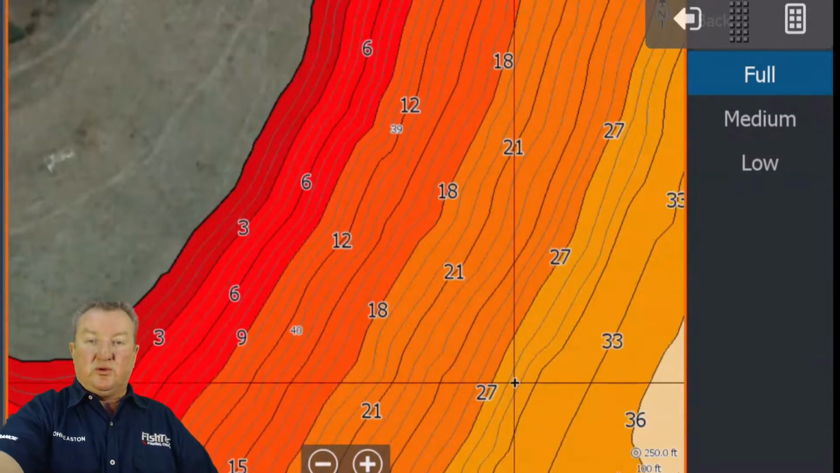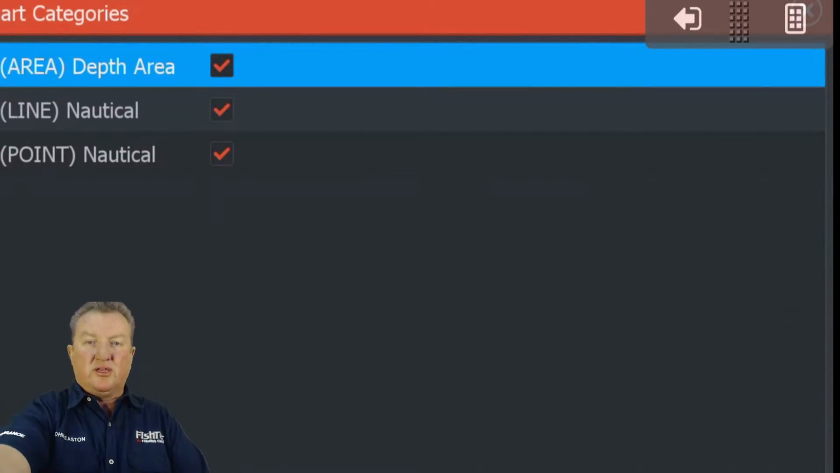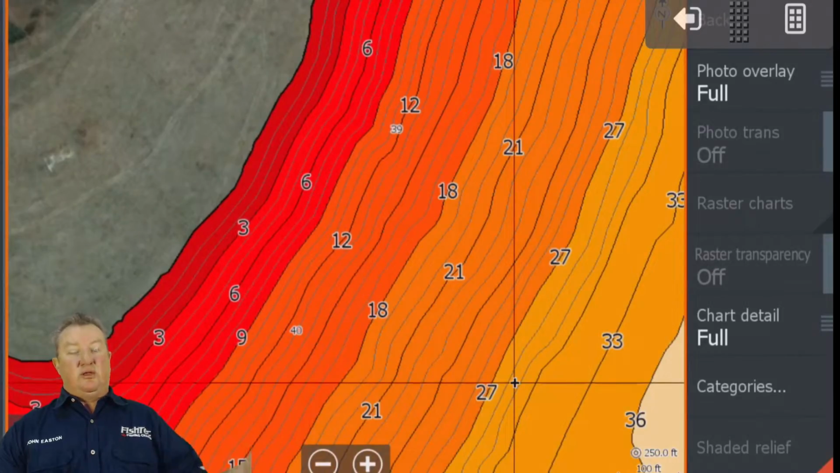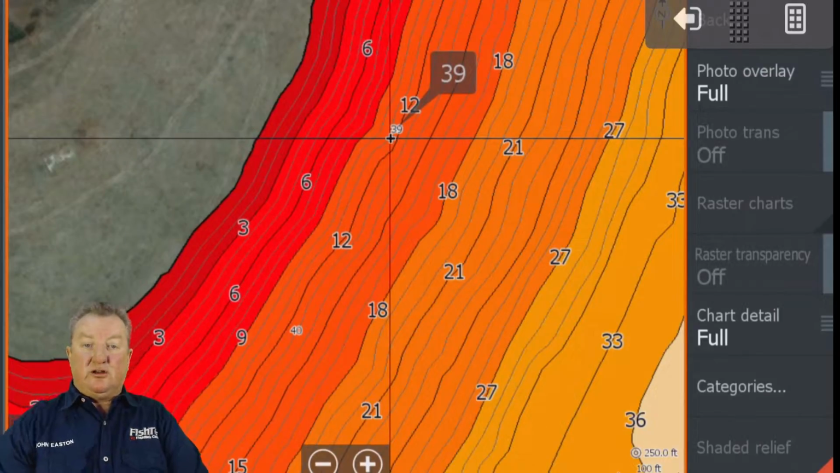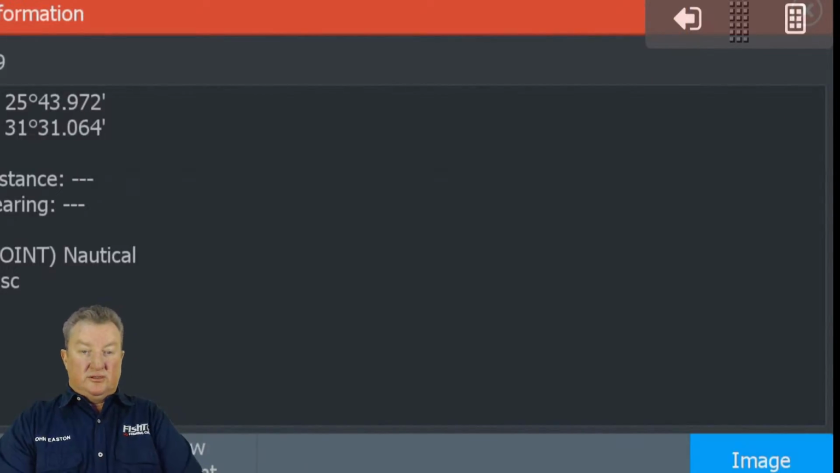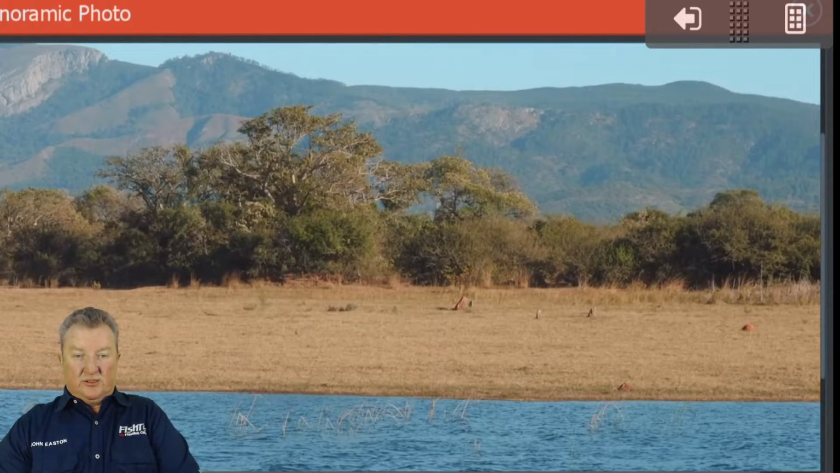So let's have a look. Now, what was the other thing that we had there? Under categories, we had nautical points. What are nautical points? Those who have been using the charts for a while will know exactly what it is. It's these tiny little numbers here that you click on. Those are images. There we go. And these are high definition images.